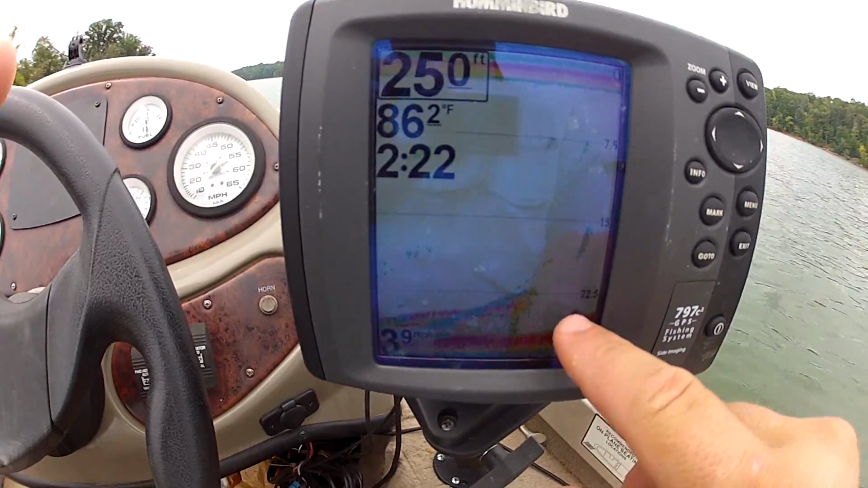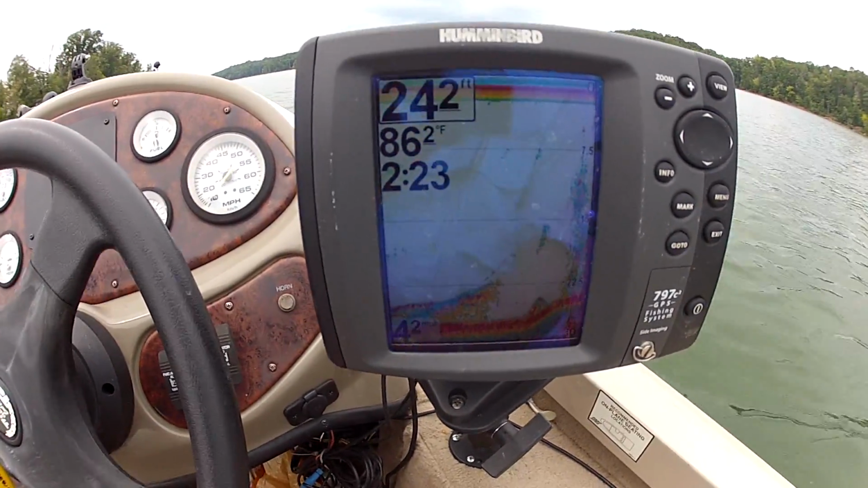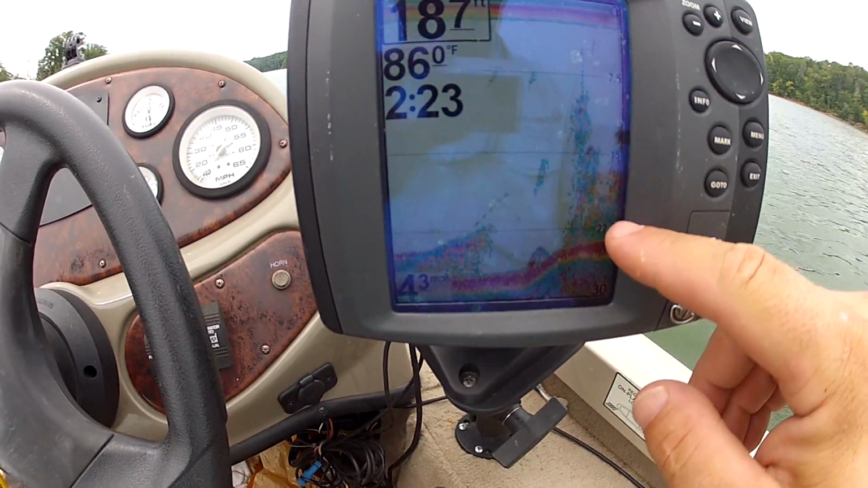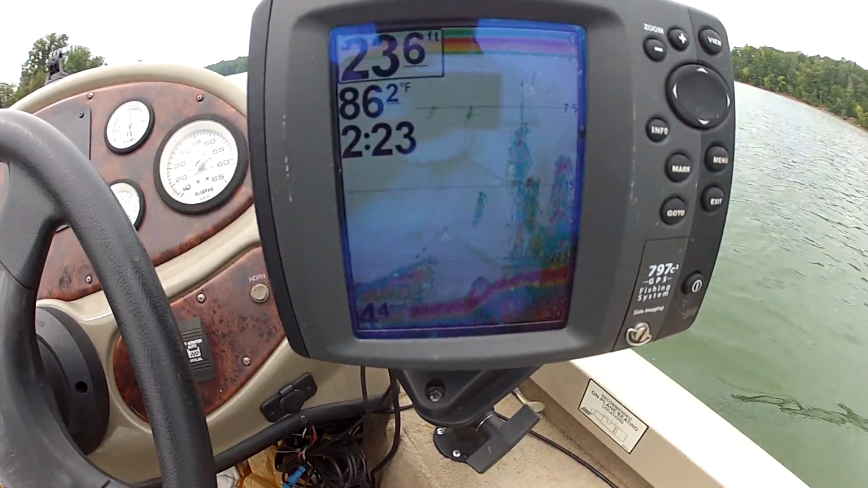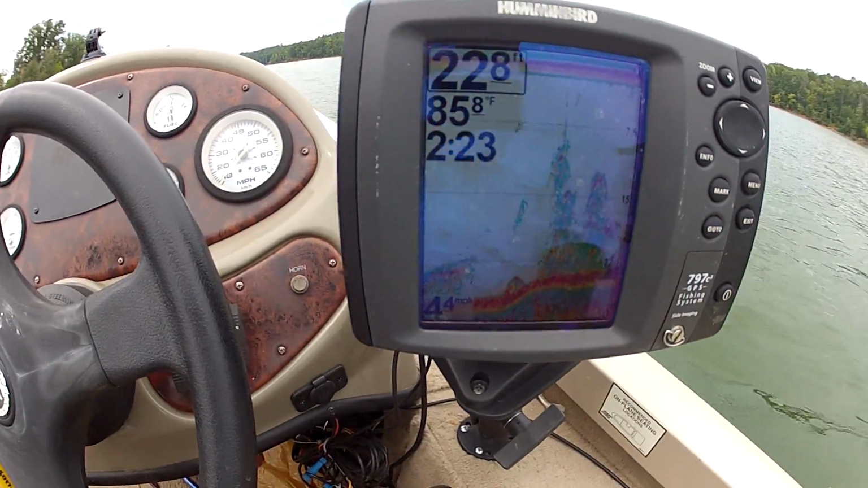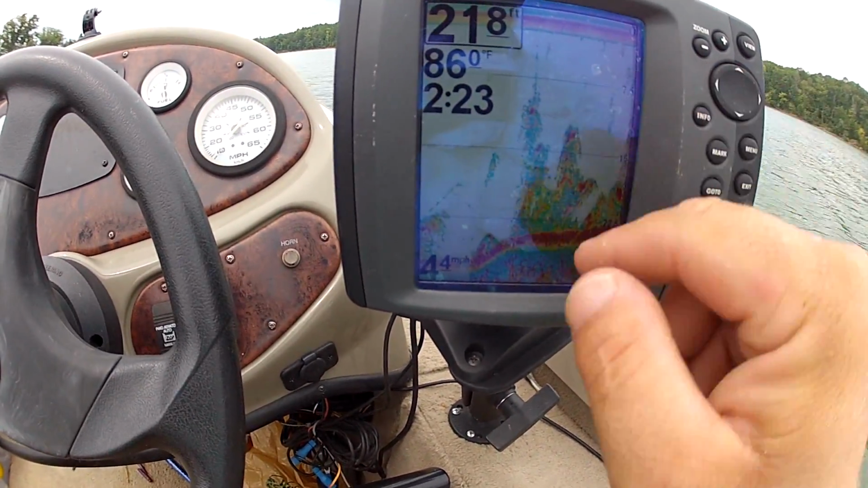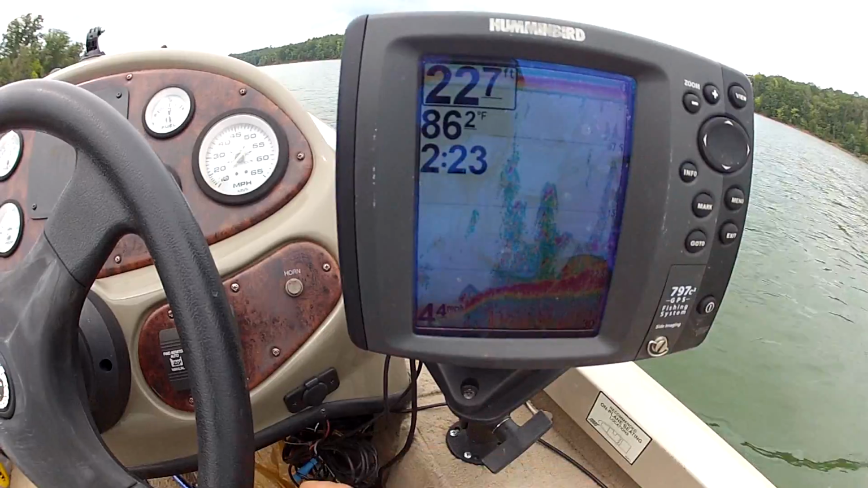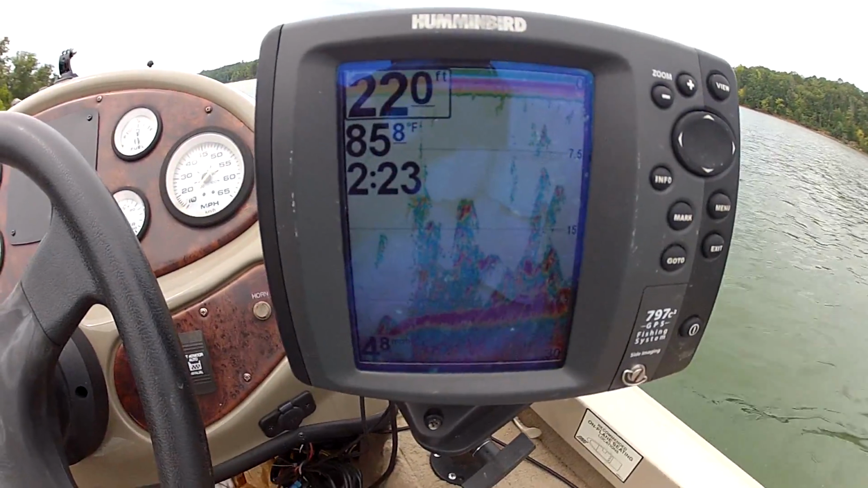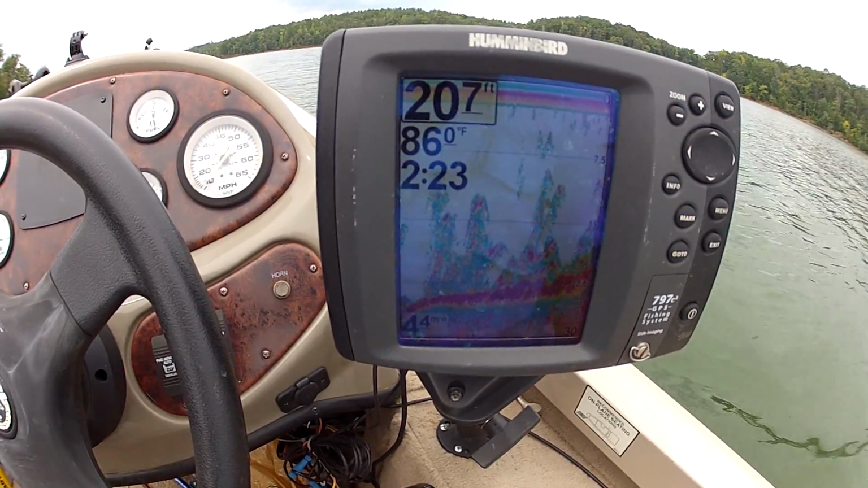Now, there's your tree trunk. Right now we're going over top of some tree trunks. There's one right there. There's one right there. See all the blues and the yellows in it? Tree. That's still part of that tree. That's some limbs coming off of that tree. All that, we're going over top of some submerged timber right now.